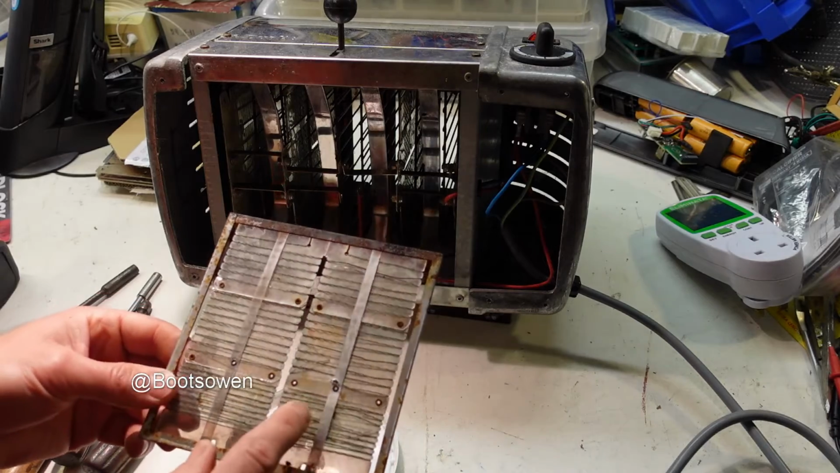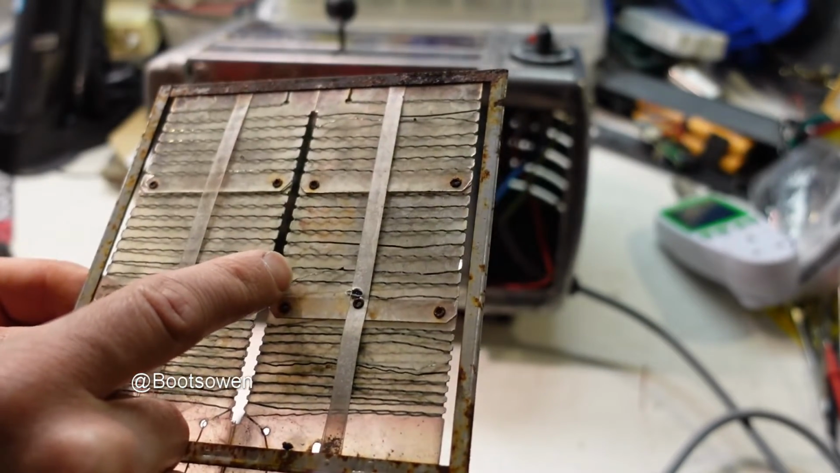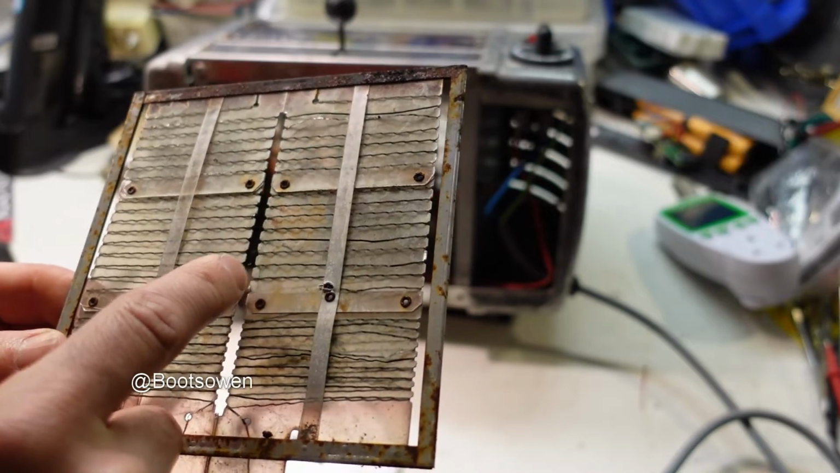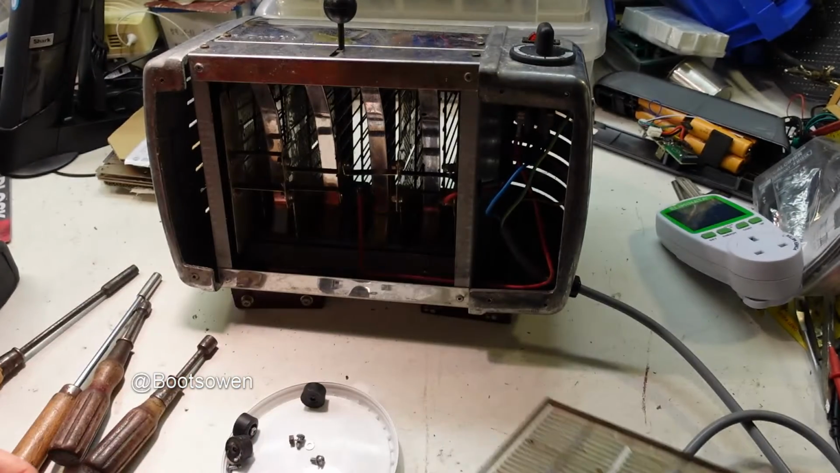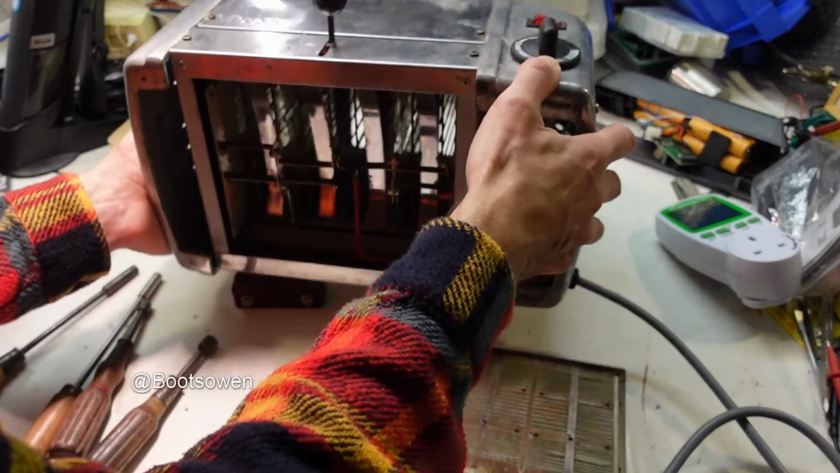Oh yeah, you can see that it's broken, okay. So that element wire is broken there. If you can see, the wire's just hanging out. So if we get the multimeter on that, we shouldn't be able to test any further. We shouldn't be able to see any resistance.